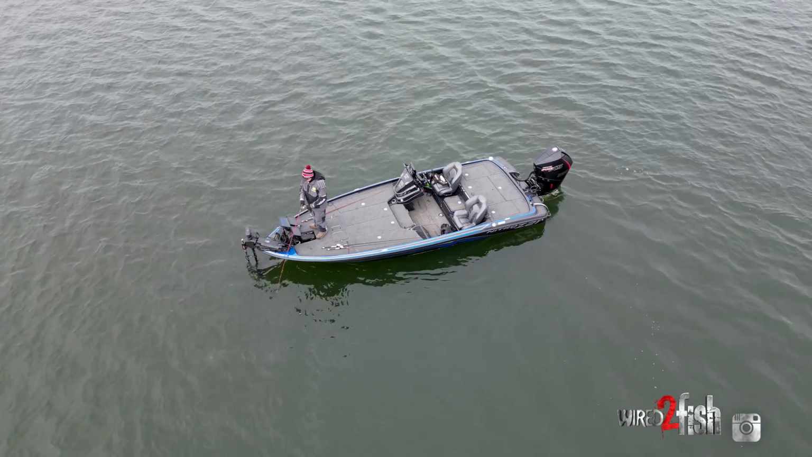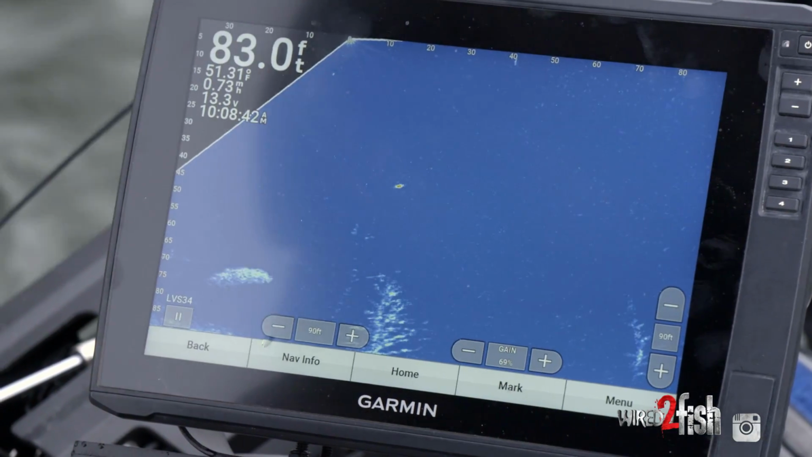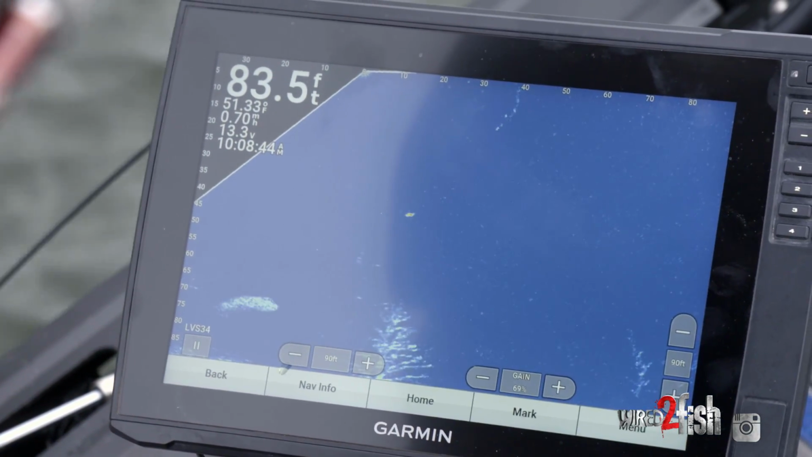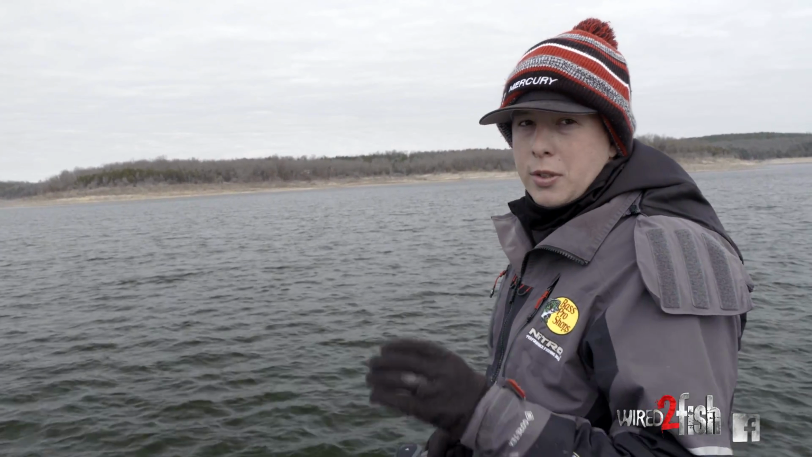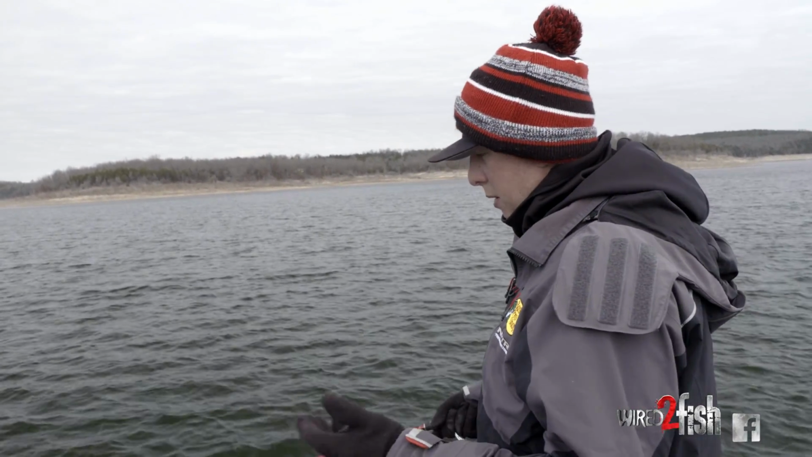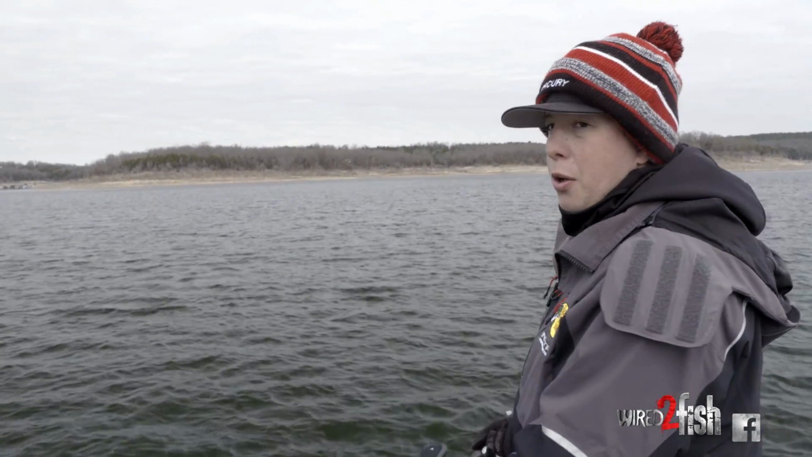And for guys like me that like the LiveScope and stuff, it's going to be the perfect bait to really get down deep fast and just make me more efficient in that really, really deep water. These baits are known as a straight vertical presentation. And I do catch fish completely vertical on it, but that's not how I always fish it.